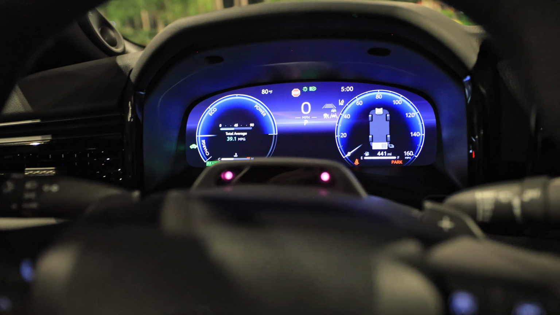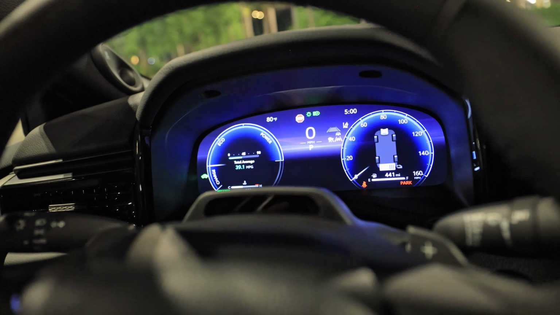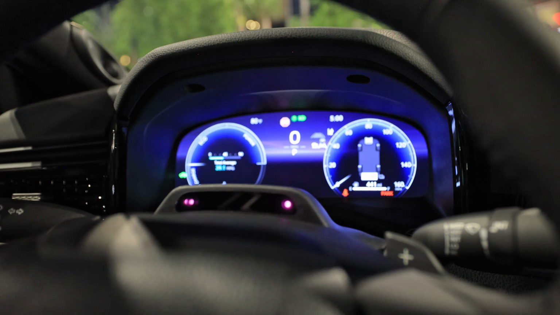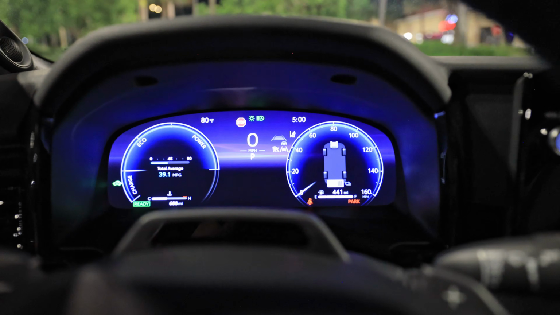Definitely check that out. Traffic jam assist, as well as reads your eyeballs and records you. I absolutely despise that in more expensive Toyota and Lexus models that have this eye sensor. All right, 12-inch screen looks fantastic at night.